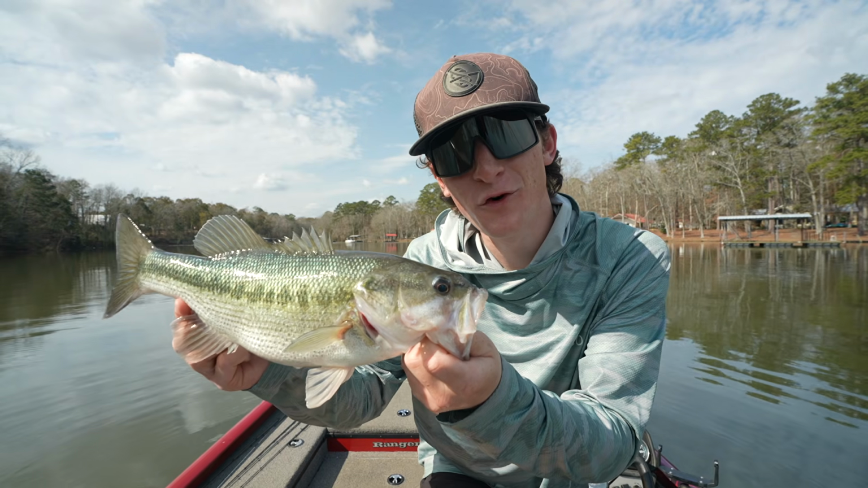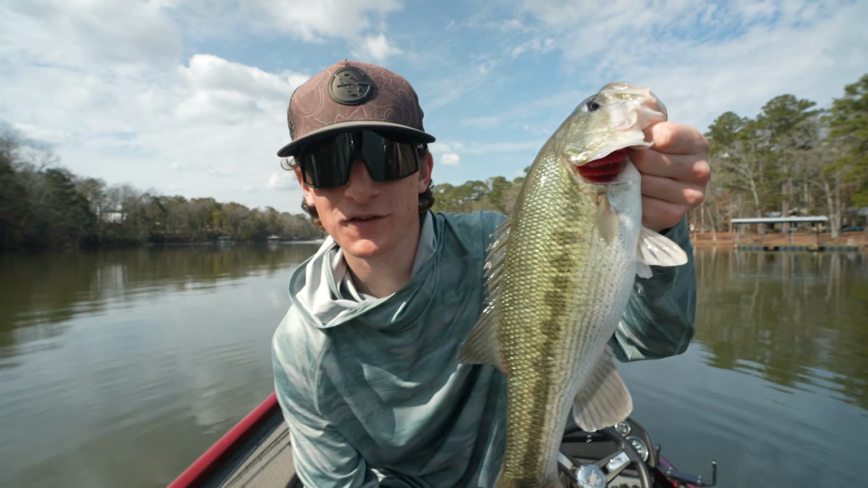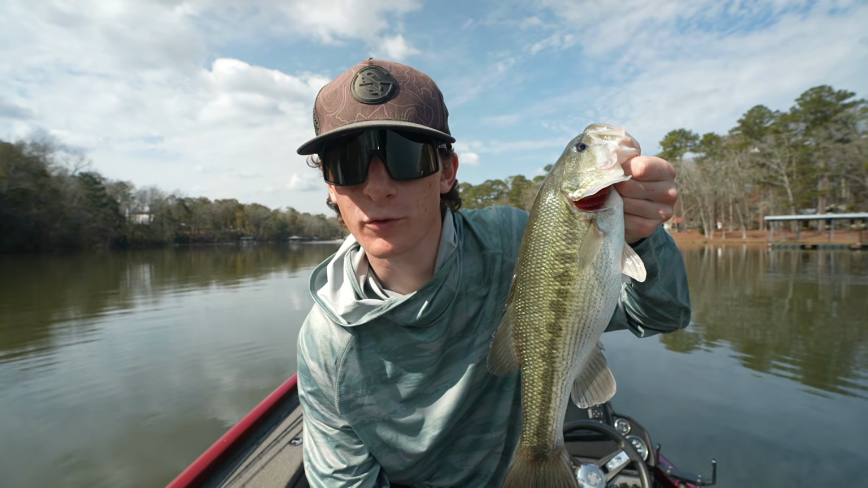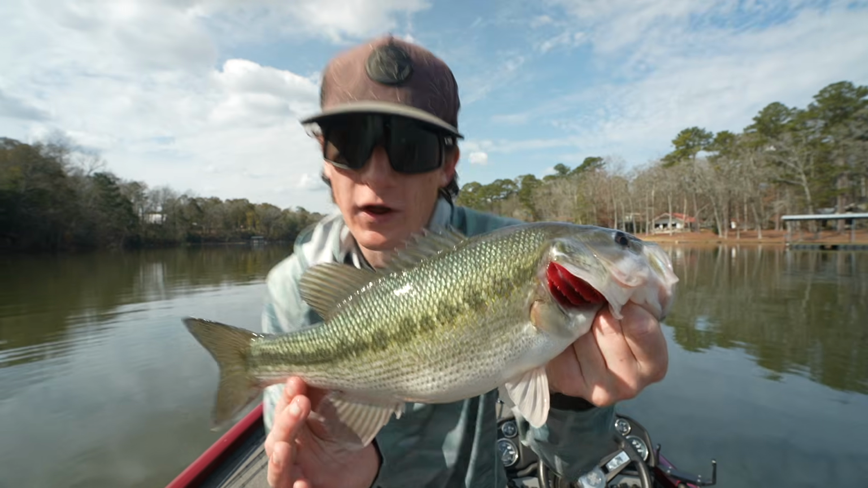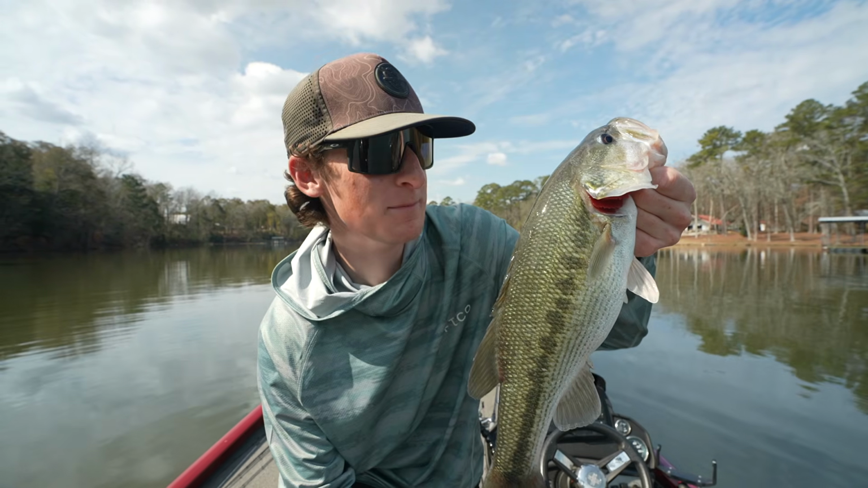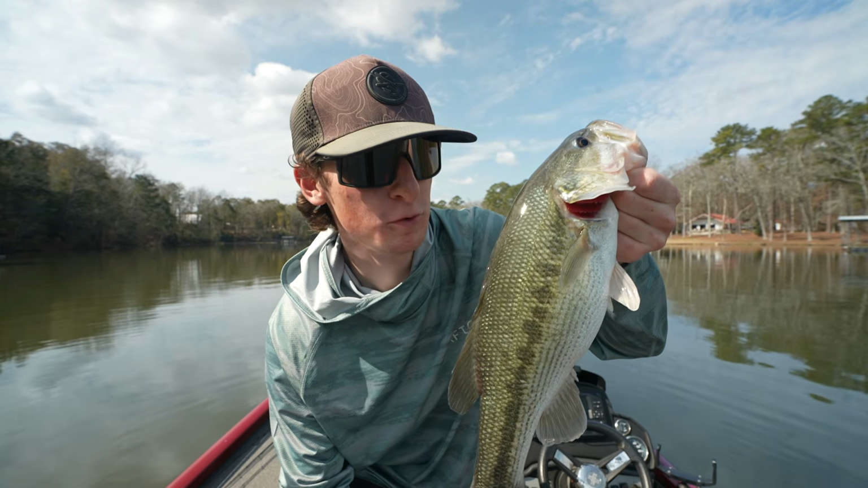Well, there we have it. First fish of the day. I saw this guy cruising up near a dock on Sonar, and it looked like there was 2 or 3 of them. I cast it up there, was actually looking for my lure, and he just smacked it. I mean, he smoked that little minnow bait.